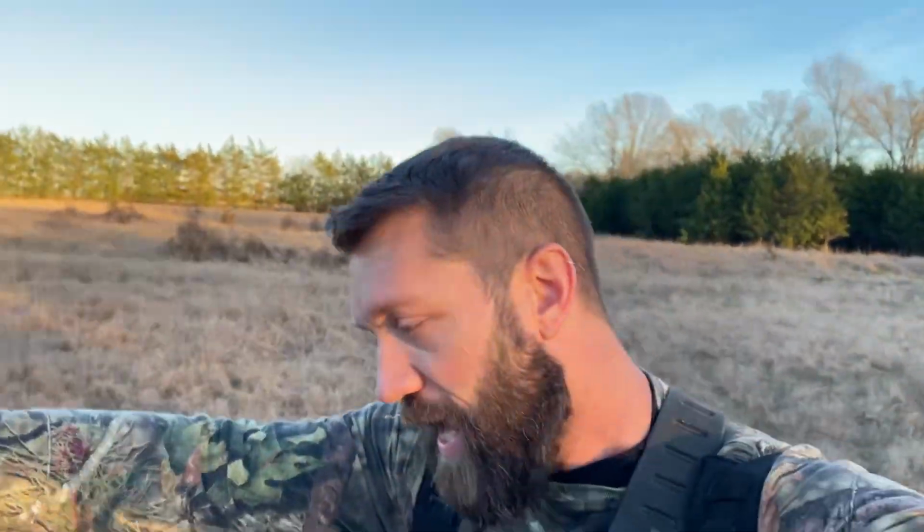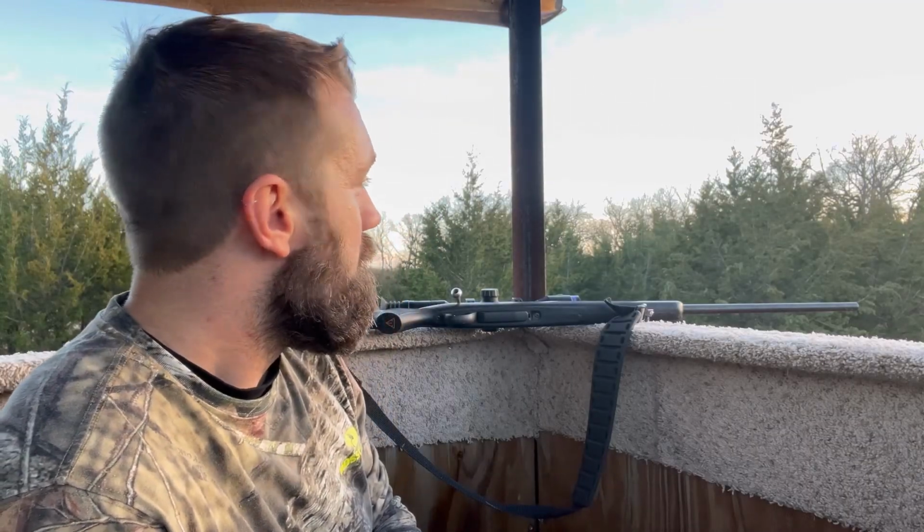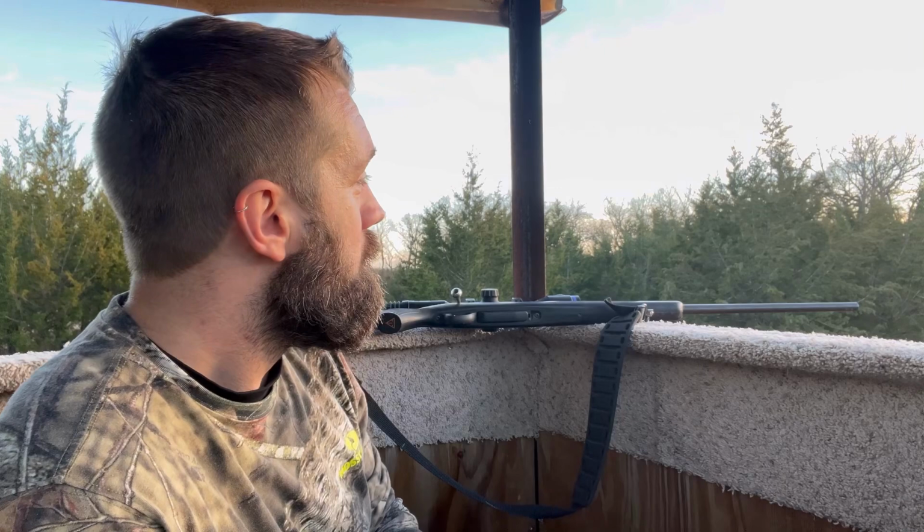Just got the hog dropped off, and I booked it back up here. I asked the outfitter, you know, can I get back out there? He's like, you got plenty of time, get on out there. We got about half an hour till sunset now, so I'm almost to the stand. Whew, what a wild afternoon. Now, if luck's on my side, we're gonna get ourselves our third hog tonight. So wish me luck. All right, we are all set back up, ready for some more hogs.